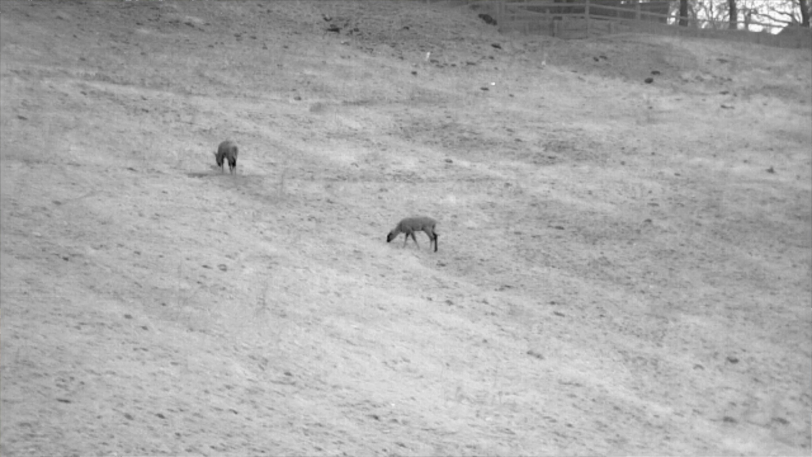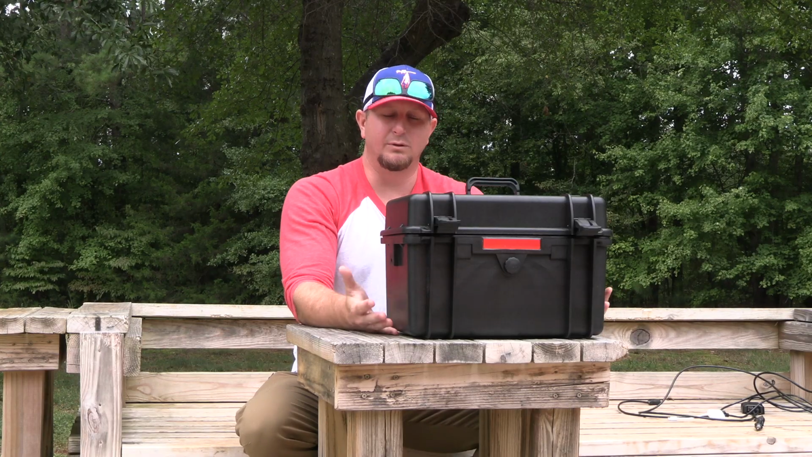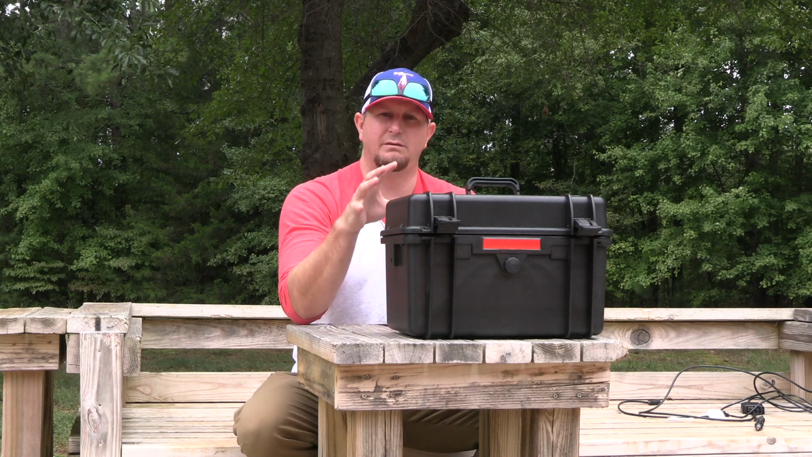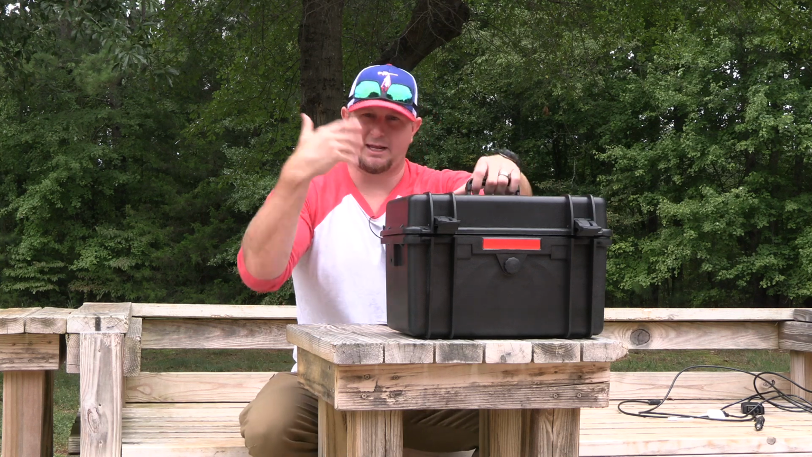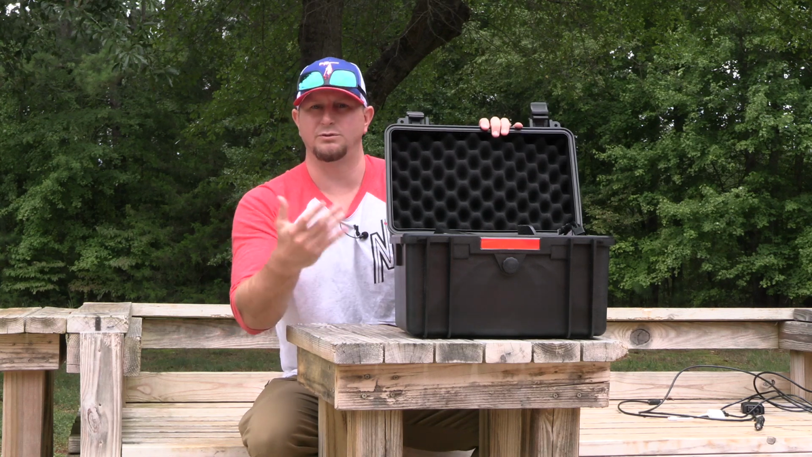Obviously, first of all, you can see that there is a really big case. This is a nice padded hard case. I really like that because there's a lot of stuff that comes with this thermal camera, and being able to have a case to carry it back and forth in and out of vehicles or off-road vehicles is a big deal.